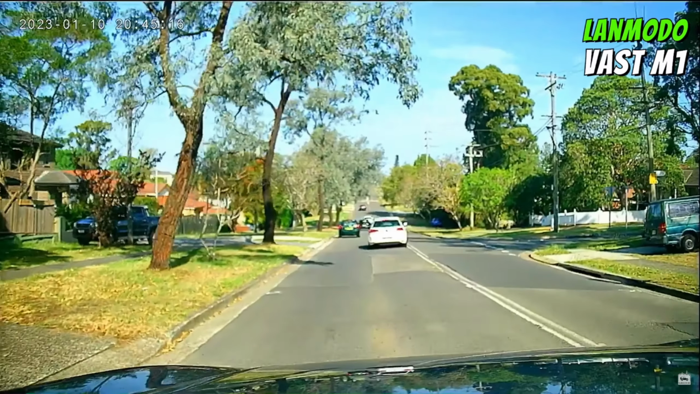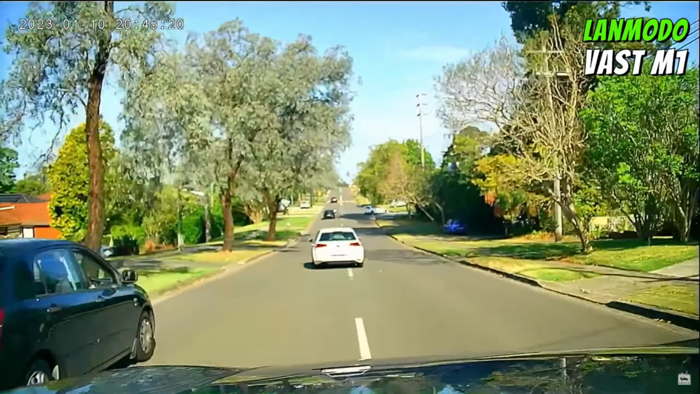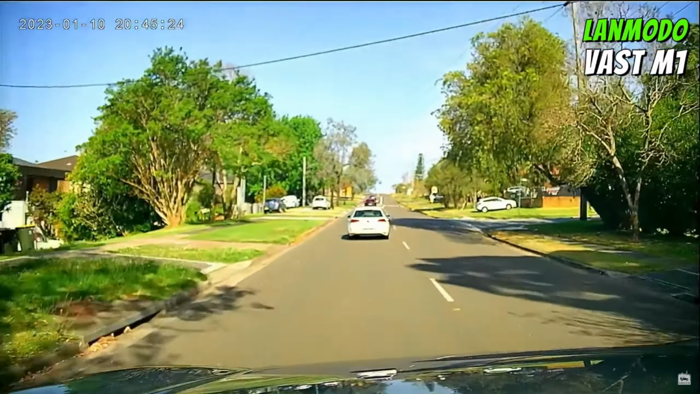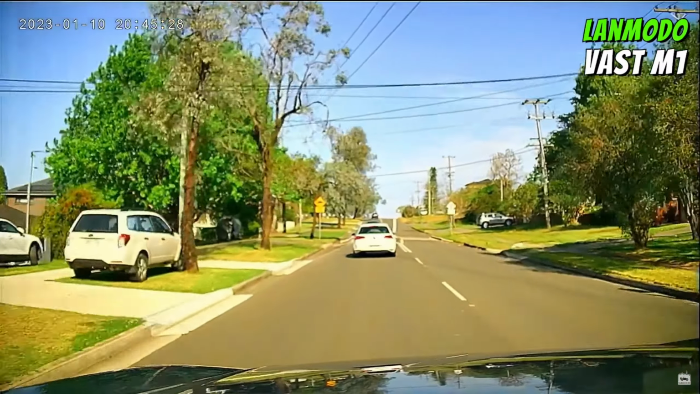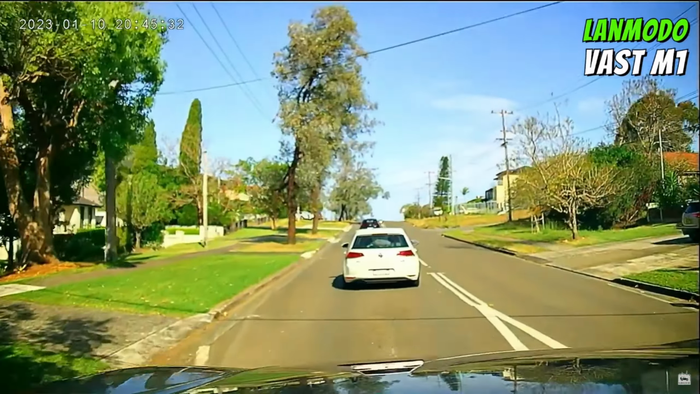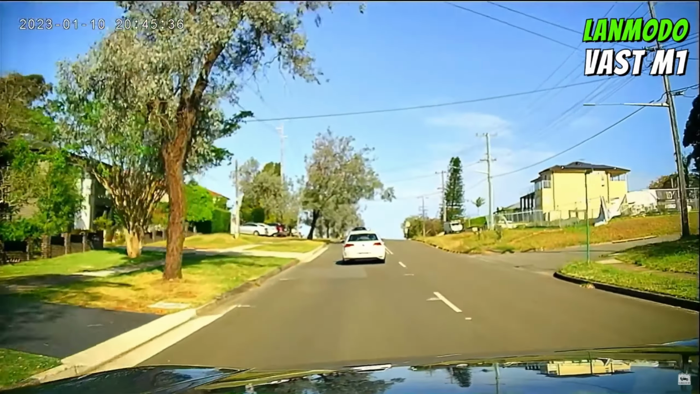The field of view, the specifications say that it's a 75-degree frontal cone of view, which looks about right to me. It looks broader to me, but you tell me in the comments down below if it looks similar to my 270mm cheap dash cam that I used before. But it looks much wider, this field of view, which is great, again, for observational perspective.